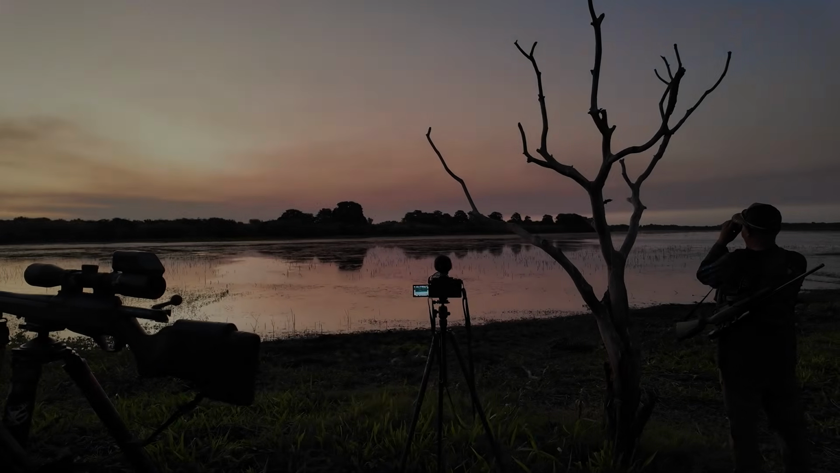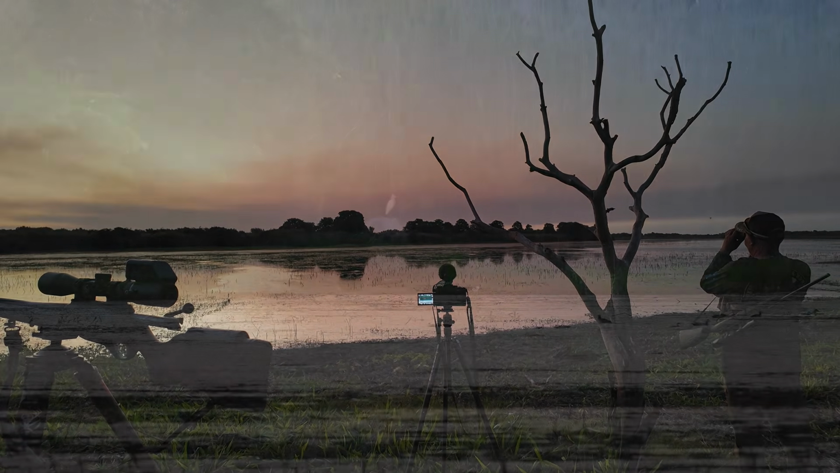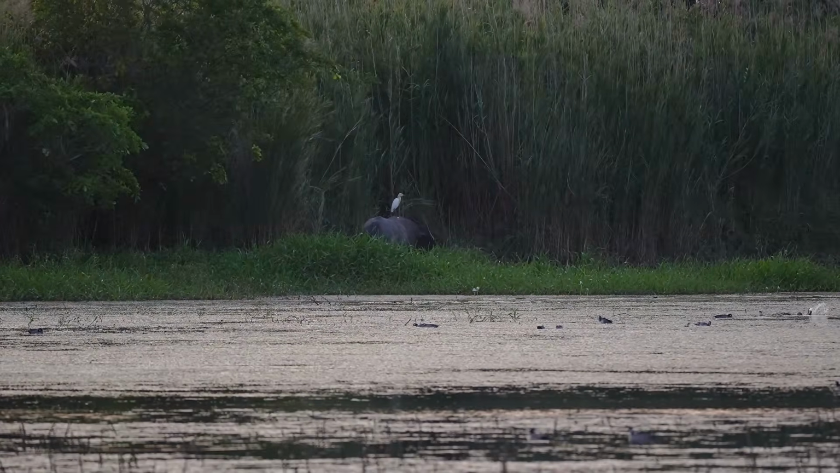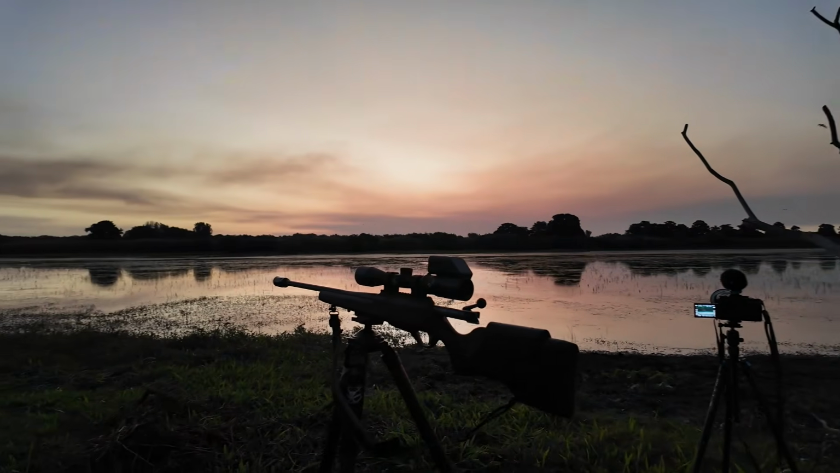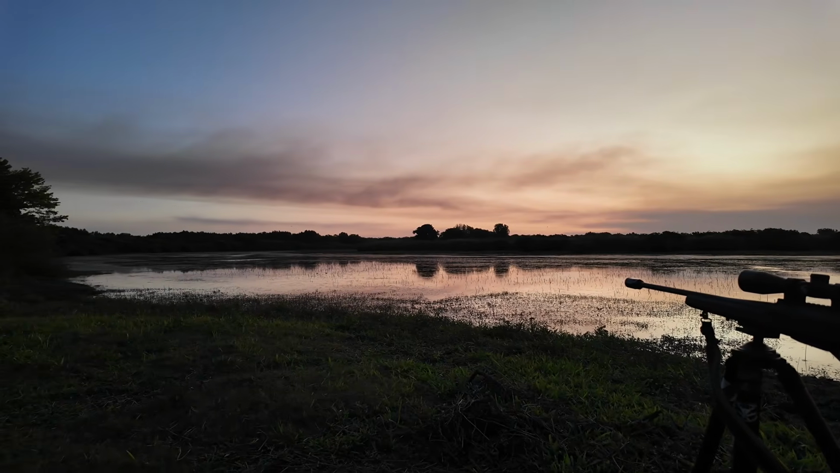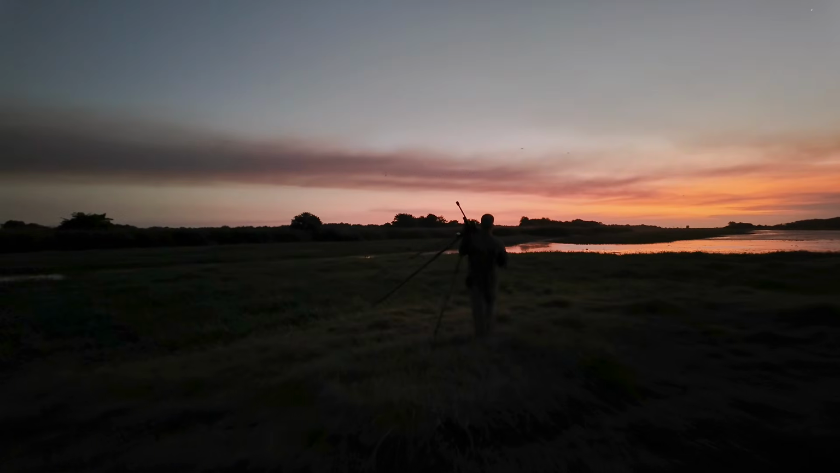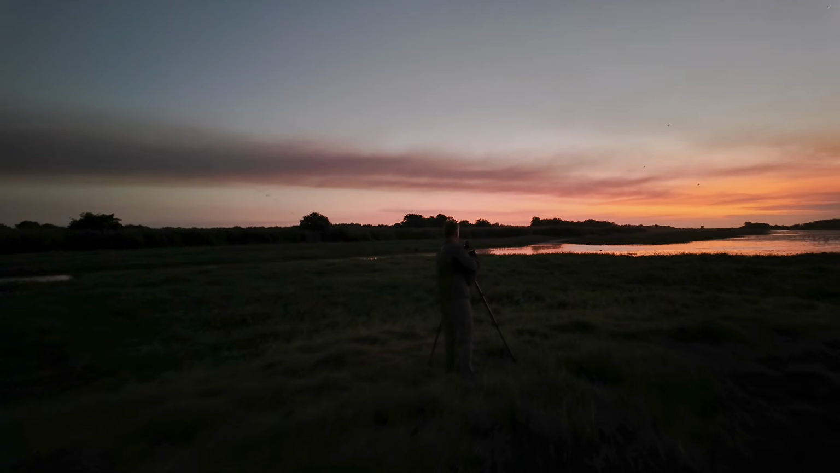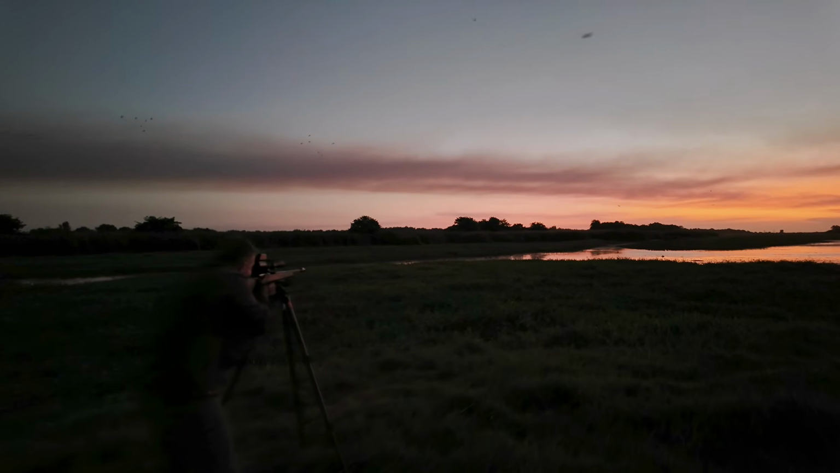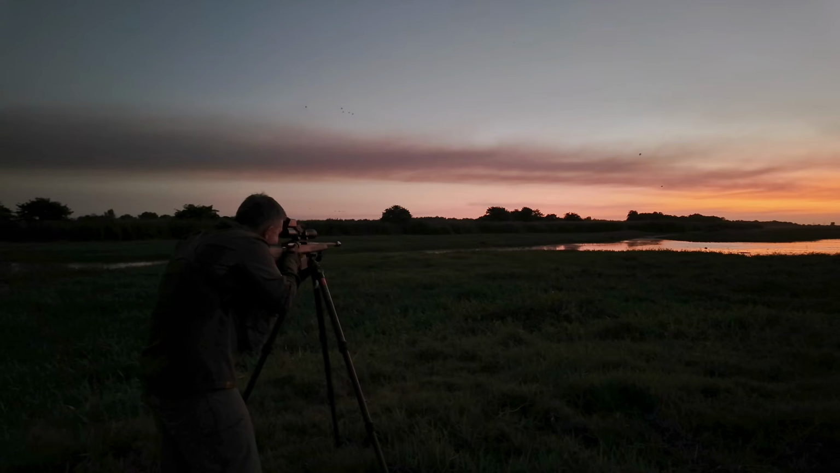I think that view pretty much sums up the scenery here. We have a really nice buffalo bull on the other side of this watercourse. Nothing we can do about it because we can't get to him, but how pretty is that? There's some pigs that were down there on the other side in that long grass, but we can't see them at the moment. If they do come out, I'll have a crack. Hard to see. Real hard to see.